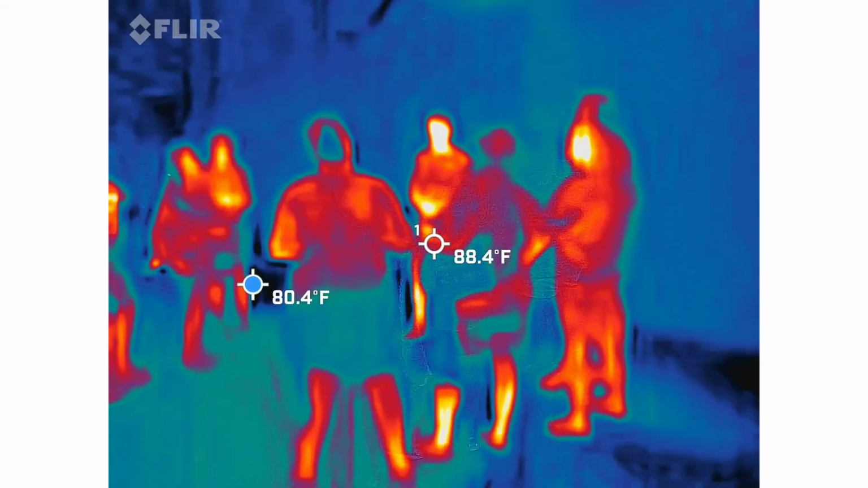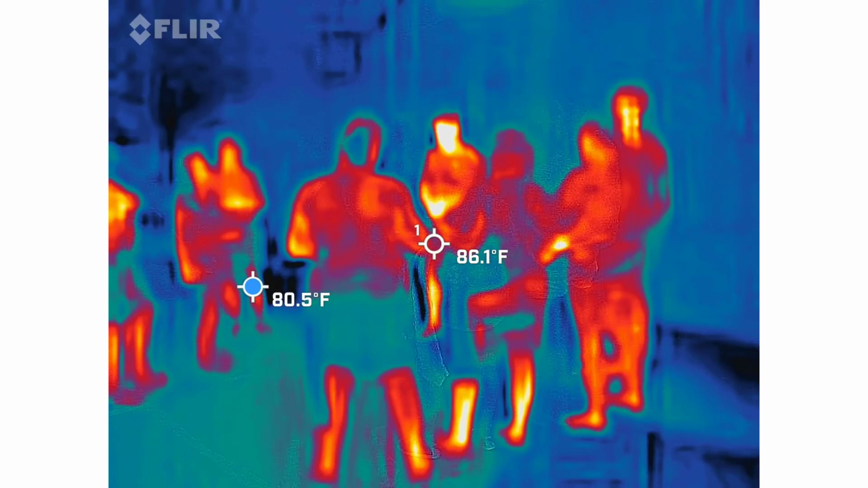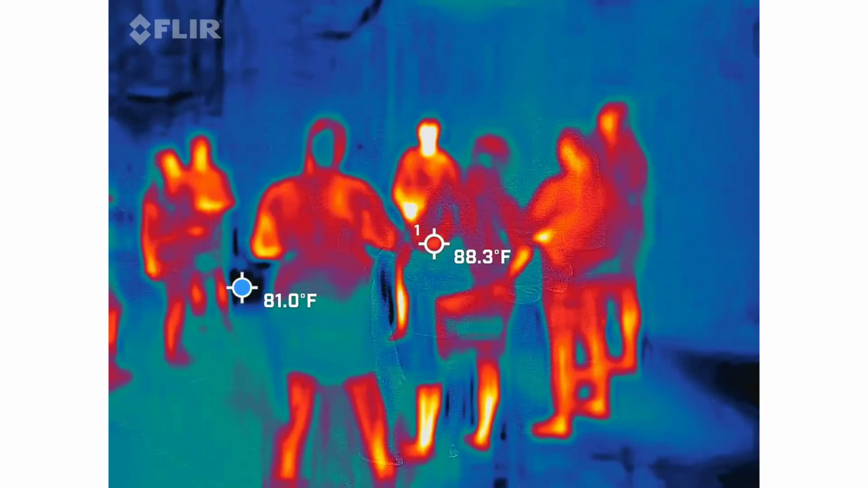That night I did not have to call the paramedics or EMTs, which I have had to do in the past. So that's why we put that heat warning at the beginning of every single tour, just so you guys know.